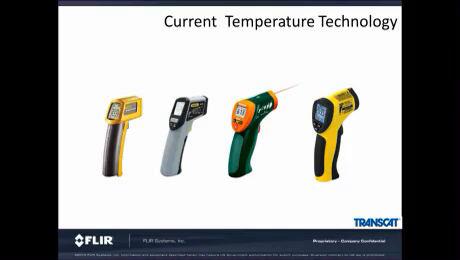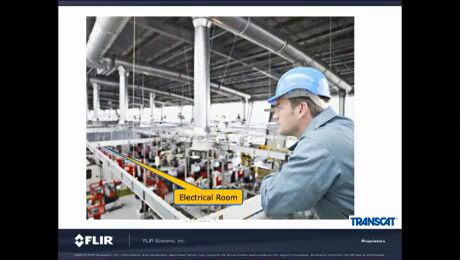To try and measure temperature, industry has relied on the spot temperature gun instrument. The reasons are pretty clear. The spot gun is affordable, easy to use, and gives you a temperature measurement wherever you point it. However, does the spot gun tell you everything? Does the spot find all your problems? Does it measure accurately? The answer to all these questions is no. The spot gun is a poor temperature measurement tool compared to a thermal imager. And for full disclosure, FLIR is the manufacturer of one of these brands on this page, so we know what we're talking about.